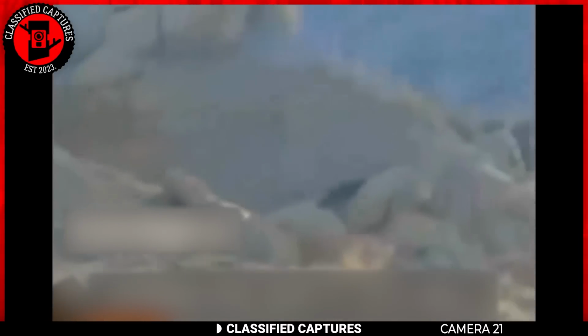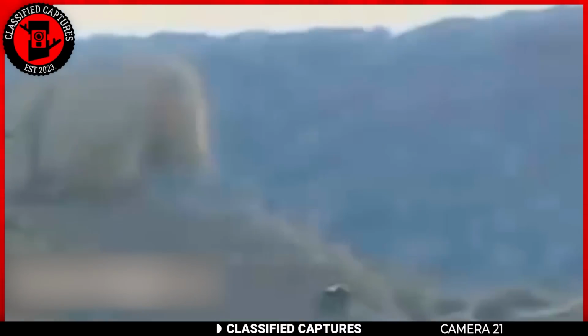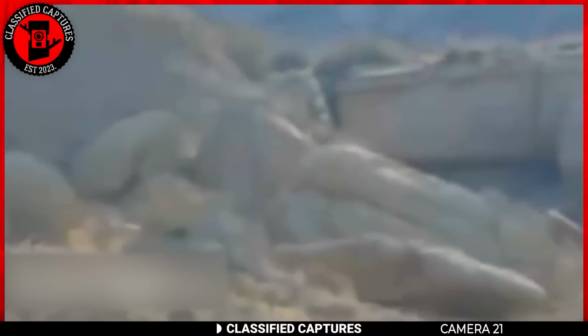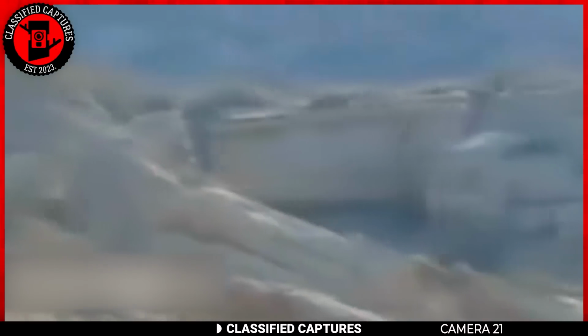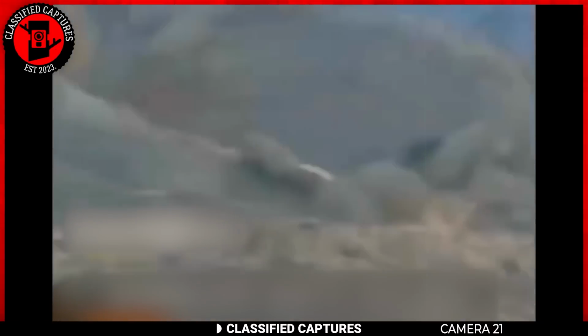The transformation appeared to start from the feet and move up to the head. As the creature continued to transform, it became more apparent that this was a dark-colored panther. Once the transformation was complete, the panther jumped over the rocks and walked off into the wilderness. It was an eerie sight to behold, and the person recording the video was visibly shaken by the experience. This type of behavior is typical of skinwalkers, which are believed to be shapeshifters who can transform into any animal they desire. What are your thoughts on this intriguing and mysterious encounter?